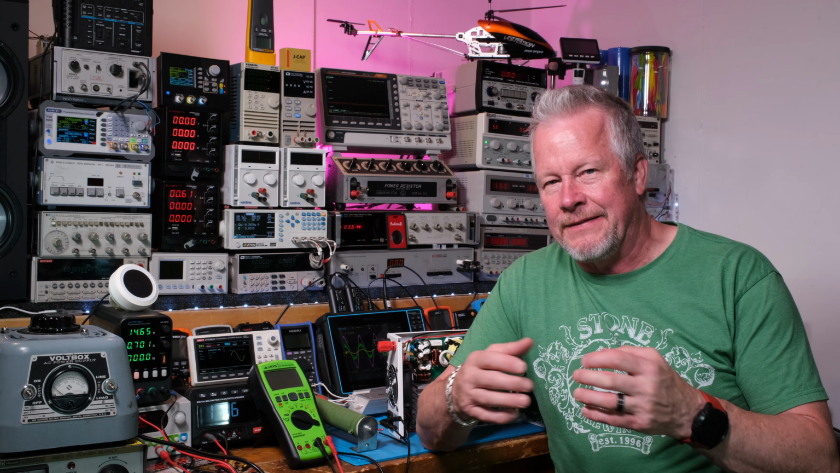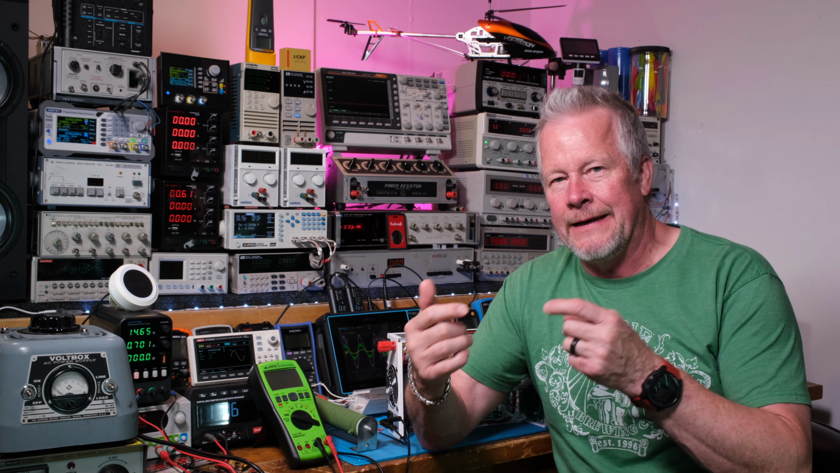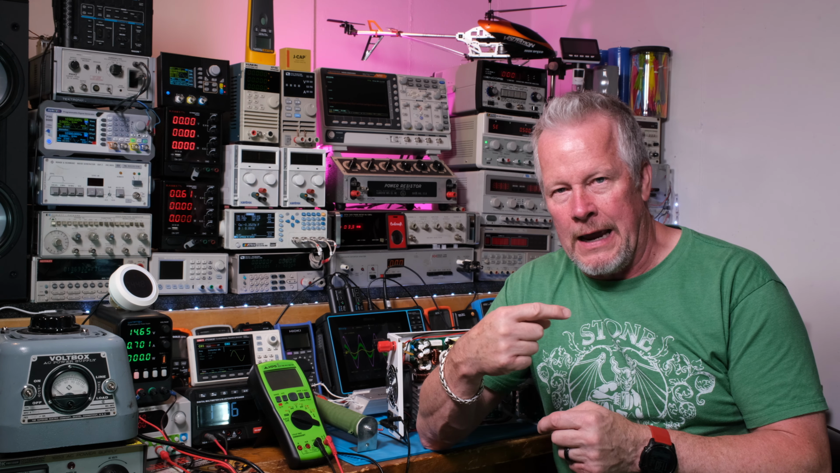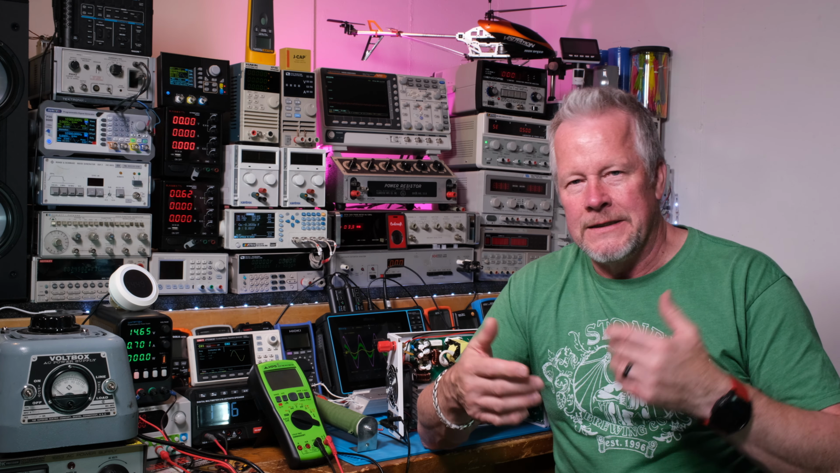Okay guys, so if flybacks are new to you, I think you're getting a little more familiar, right? I'm going to show you the board again, and now when I show you the board after looking at the data sheet, maybe it'll help you see how things are placed and the positioning. Let me show it to you.